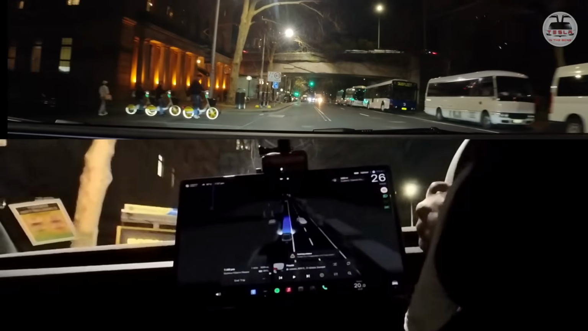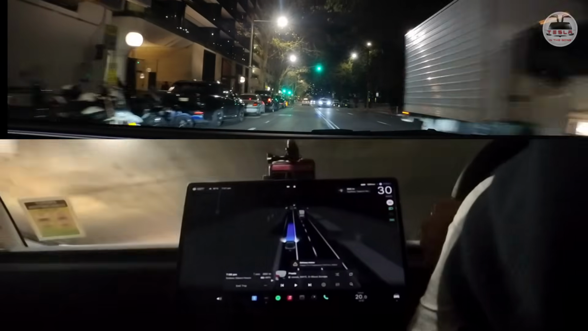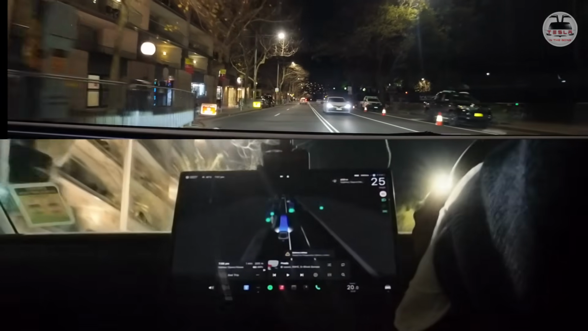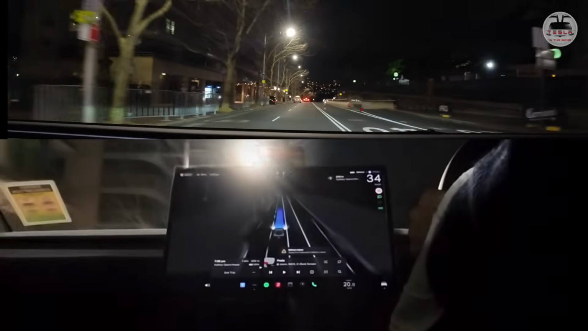Oh wow. Usually in autopilot, the car will give a sharp phantom brake when a car merges from the left lane, but not this one. It just waited. Okay, there is a gentleman here who's not going to cross, but that's good. So I'll give it a bit of a nudge there. 40 kilometers.